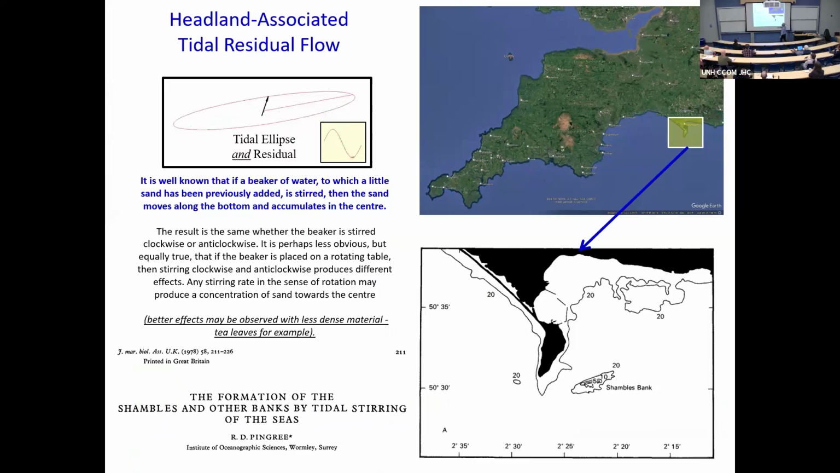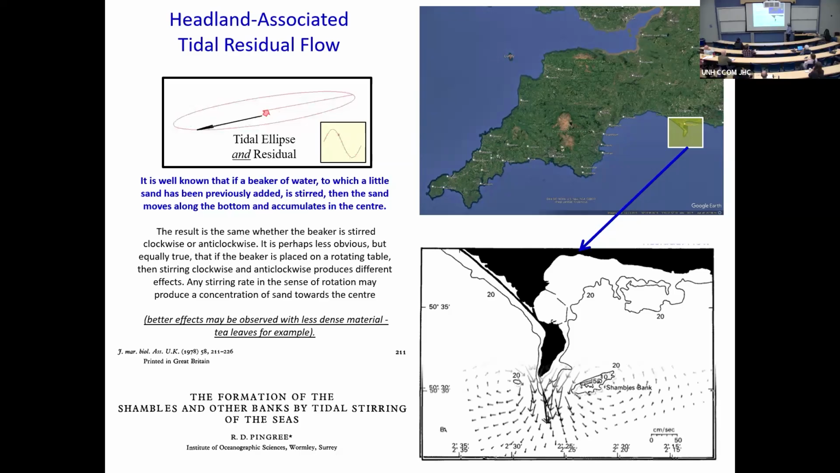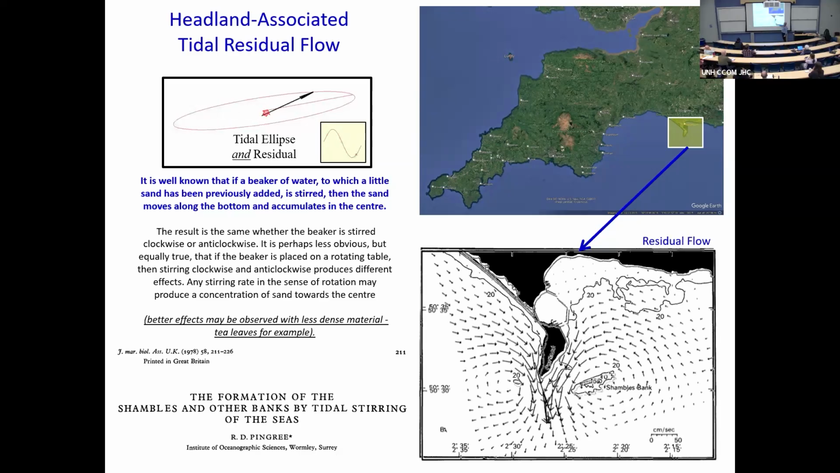This is not new. Back in the 70s, Robin Pingree really first proposed this for the Shambles Bank off the south coast of the UK. What he was looking at, he made no observation, but he knew about the flow. As you go around a headland, you've got a gradient in flow, you induce vorticity, and the net result is you get residual circulation, a pattern that looks like this almost every headland.